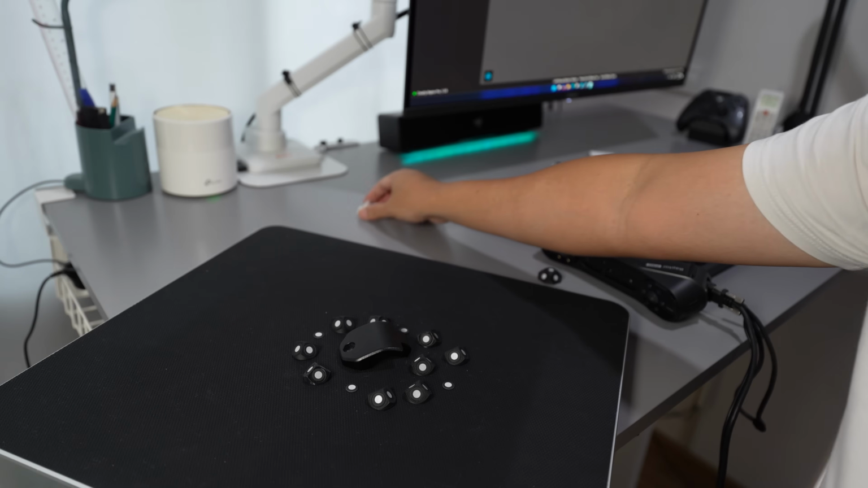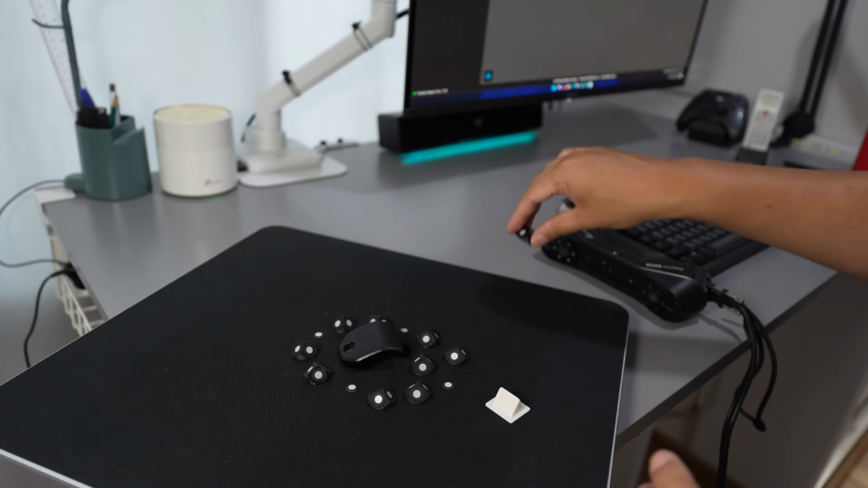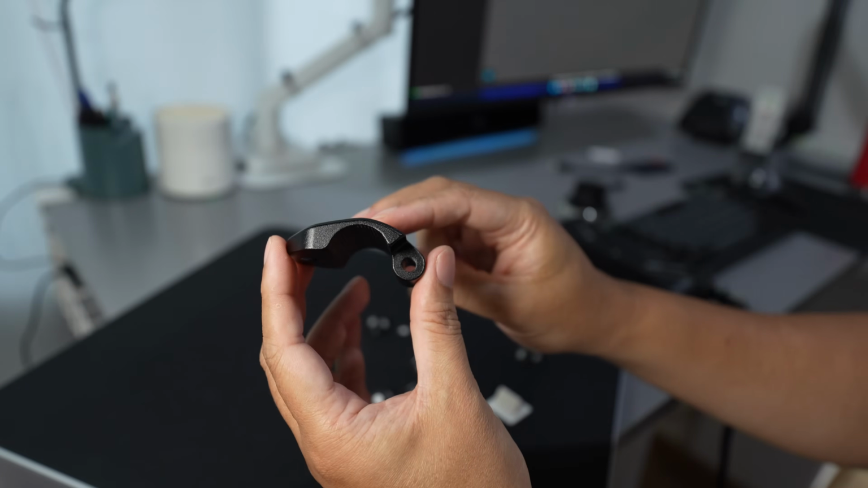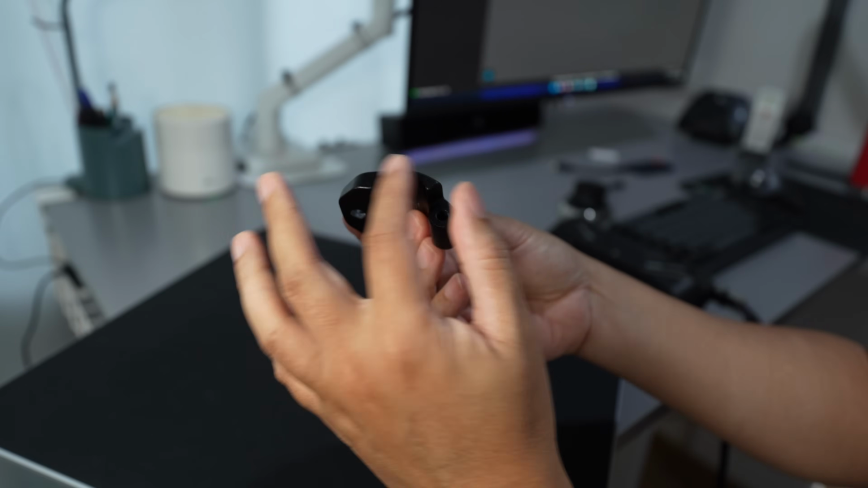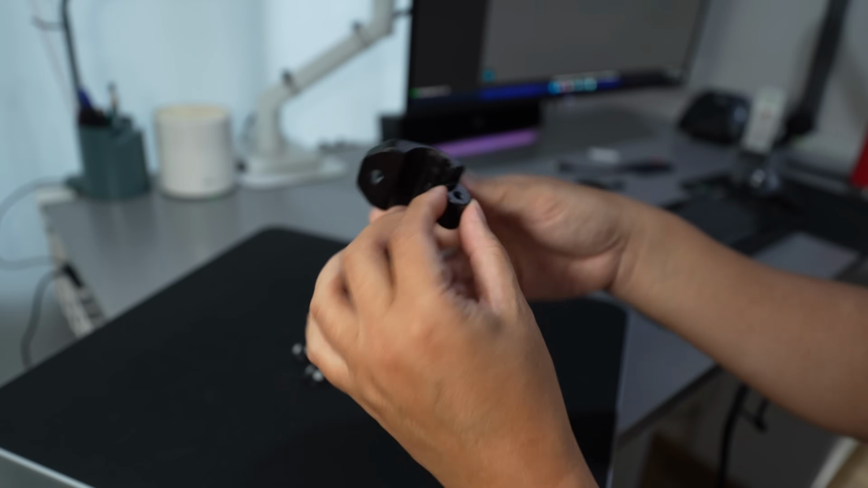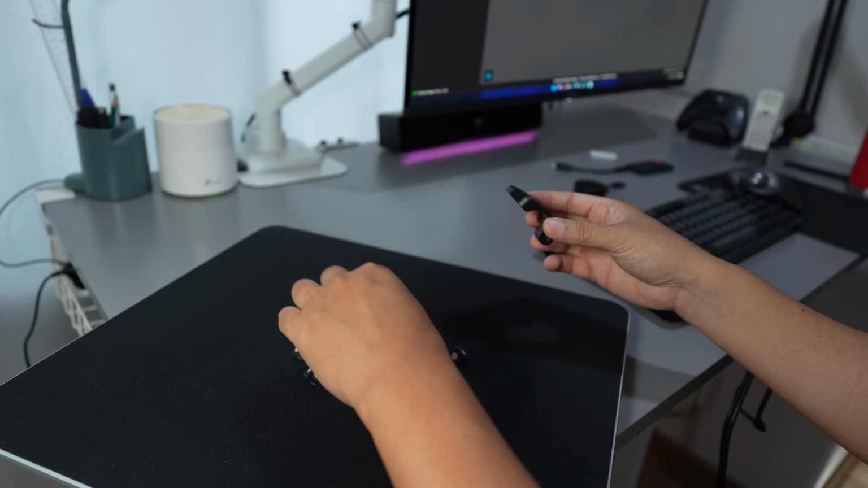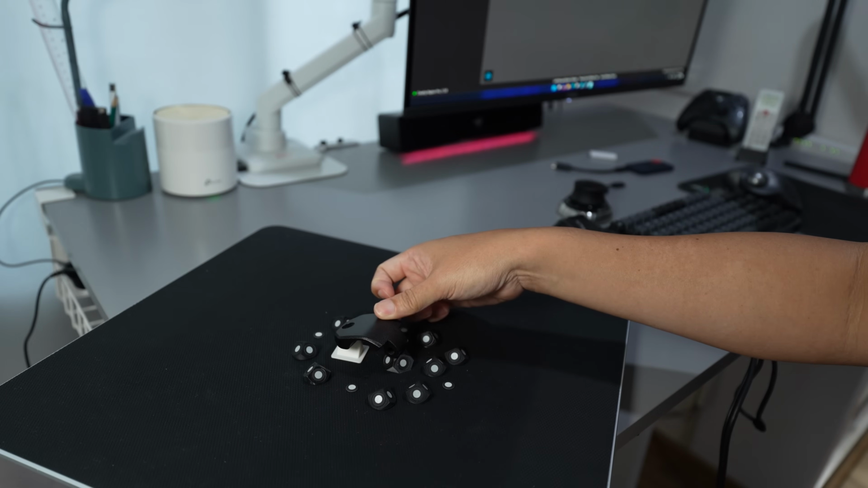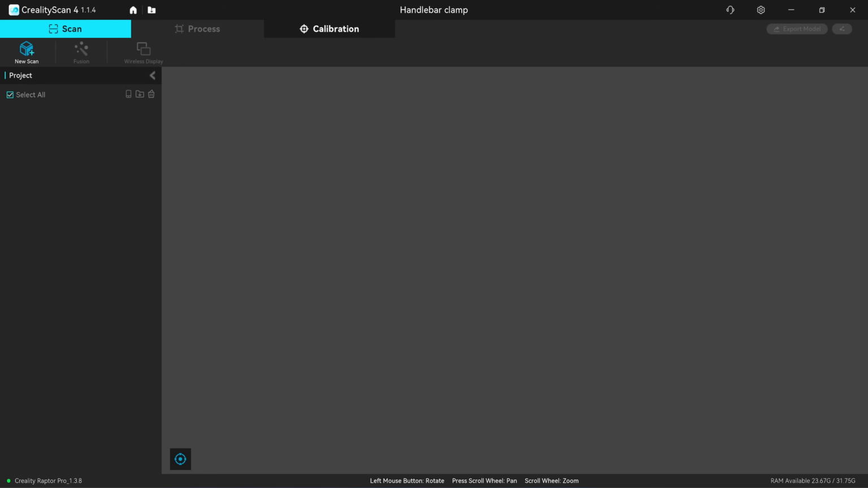But I prefer to raise it up a bit so that I can scan more of the side here, because I'm going to merge the two scans together. It's best to get the side area scanned as much as possible. So I will raise this up a bit using a cube and some pyramids. Place it like so. This is Creality Scan 4, version 1.1.4.